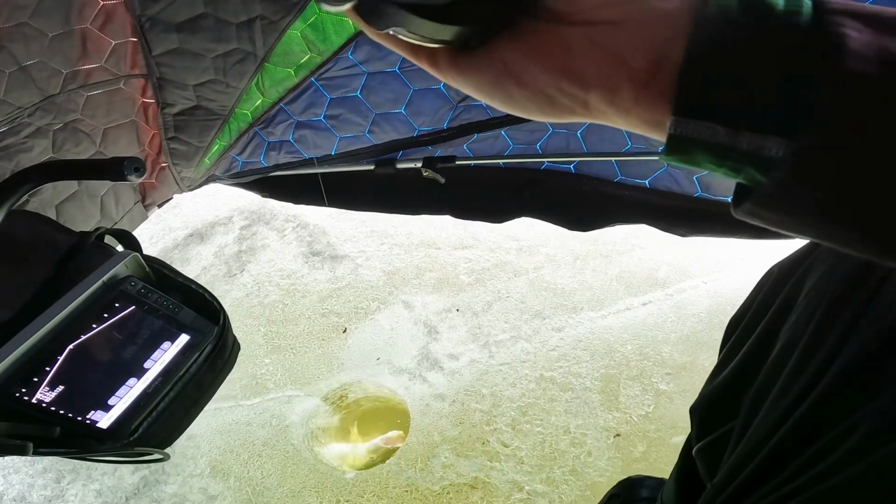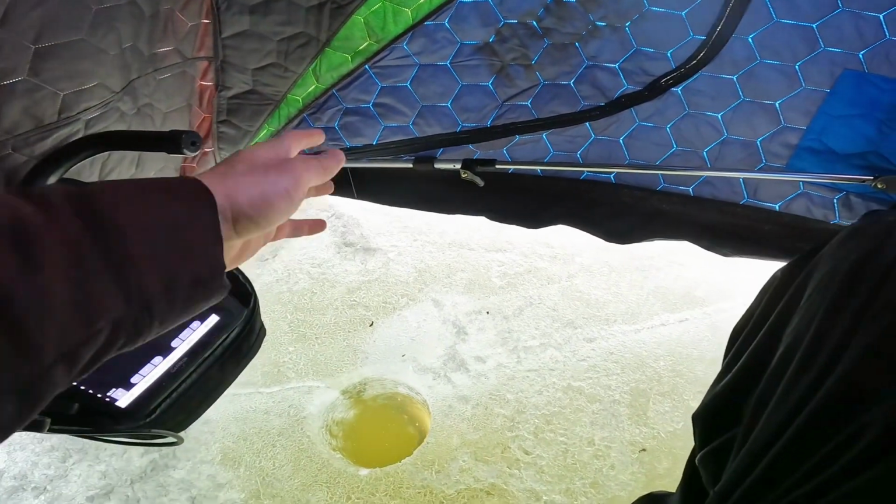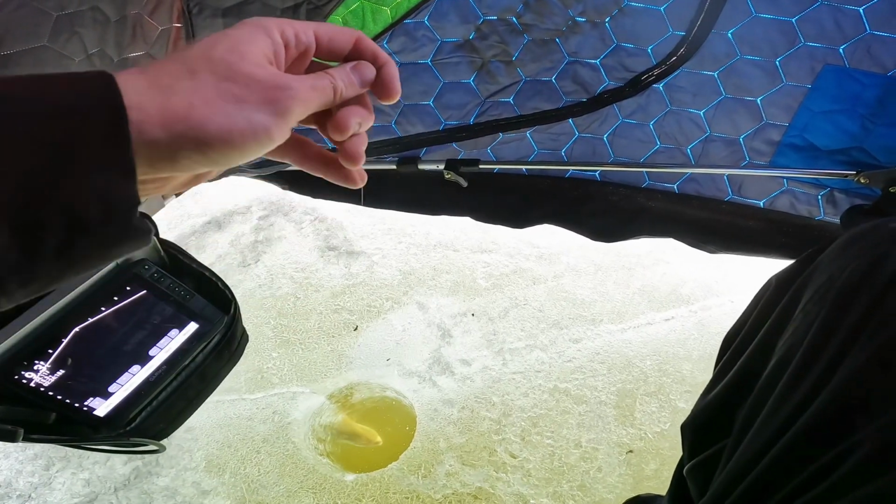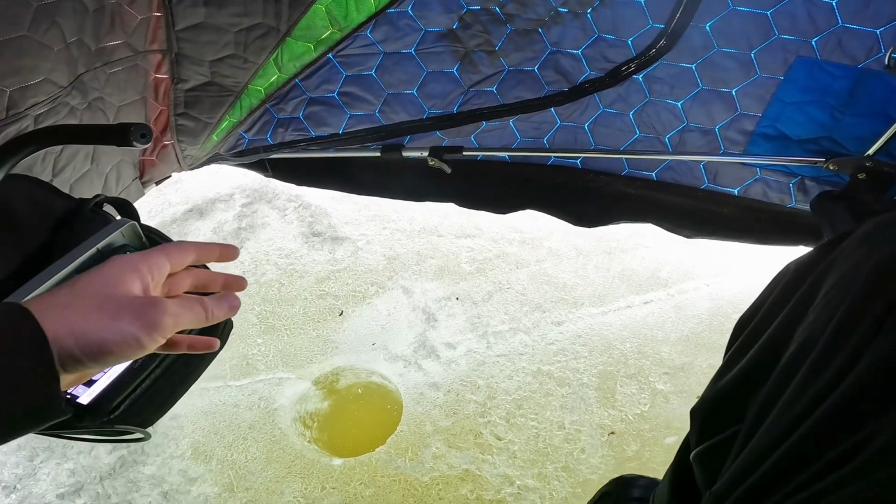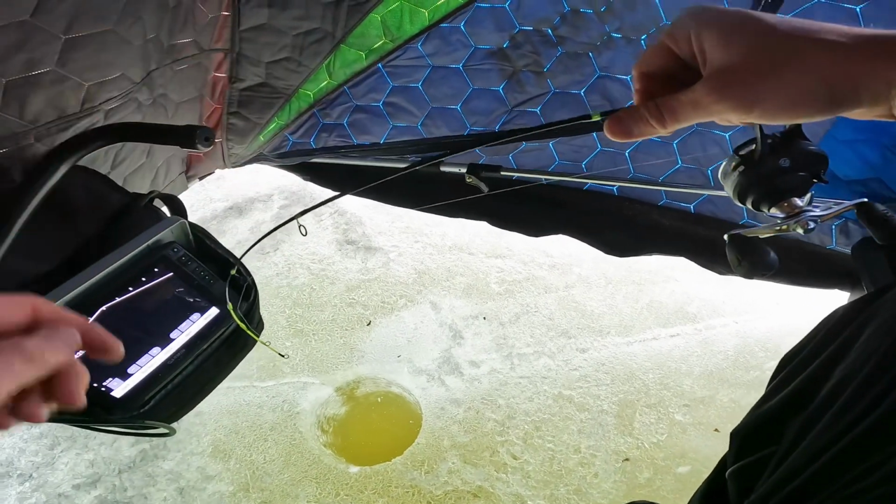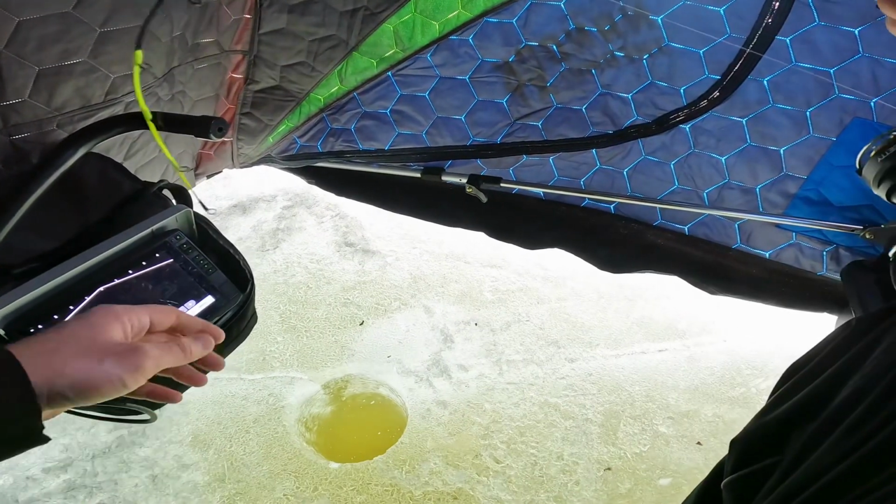Oh, no, no, no. Ease him on up here. Nope, nope, nope. I'm surprised he stayed on as long as he did. I thought for sure it was a carp. Got all these tip-ups out.